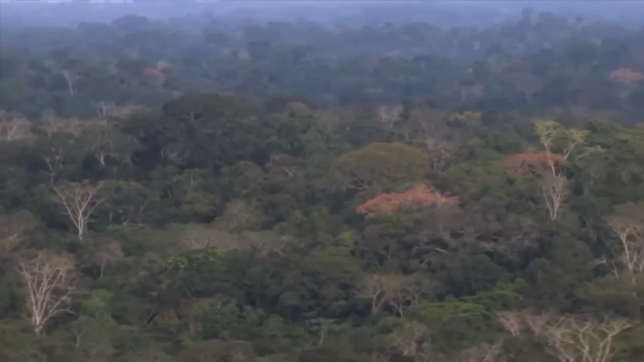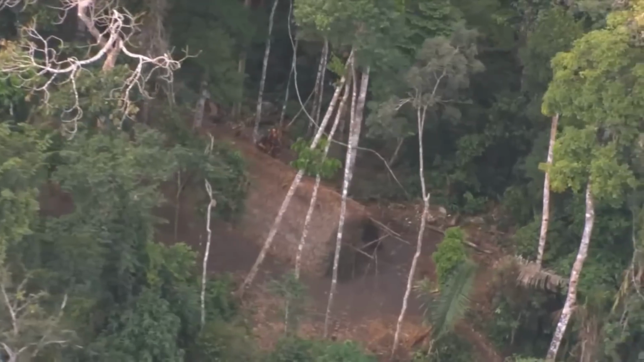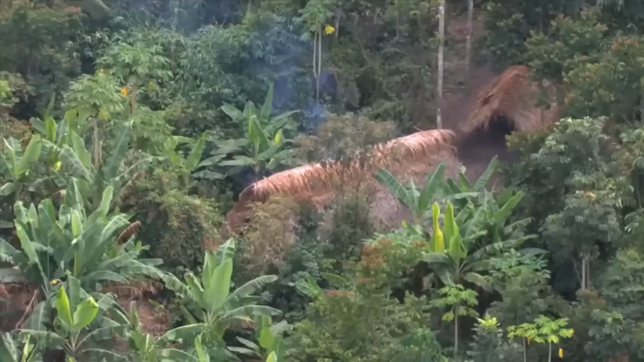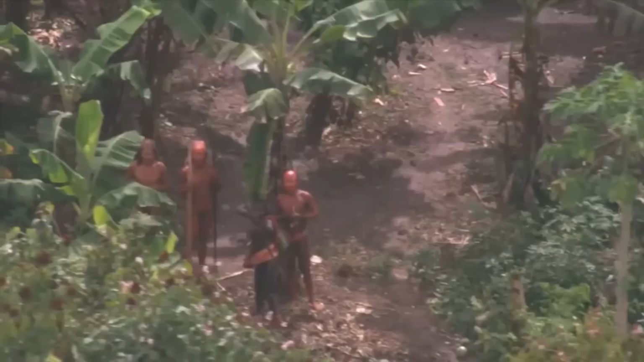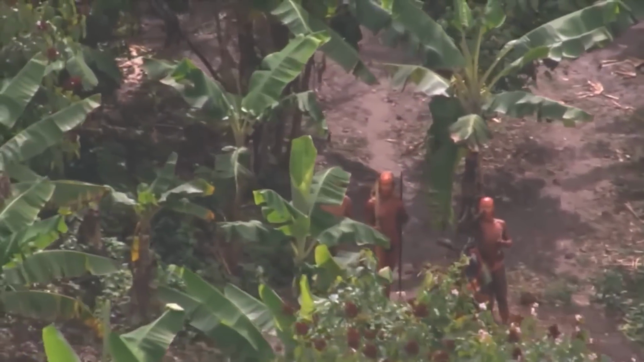An uncontacted tribe. Tremendous footage from the heart of the Amazon rainforest surfaced a year back on the internet, capturing a rare encounter with an uncontacted tribe. The video kicks off with a tantalizing moment as the cameraman catches a man's curious gaze.